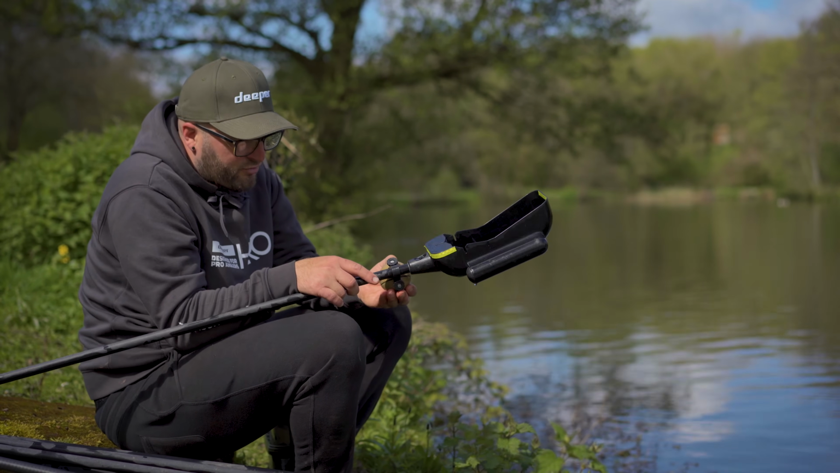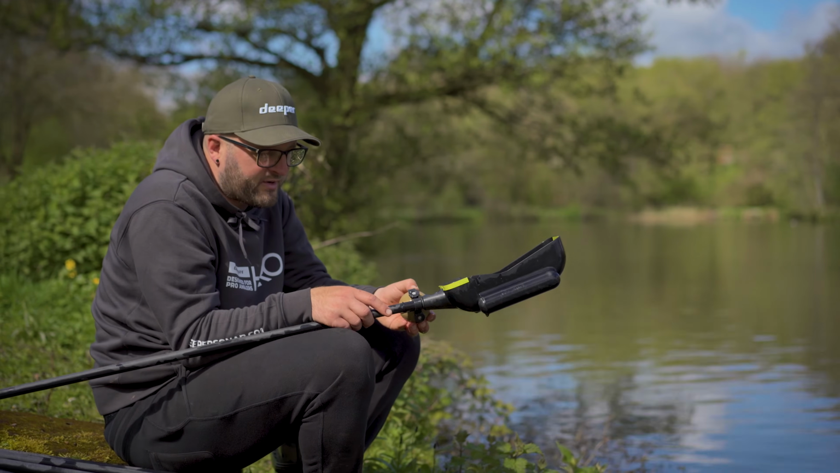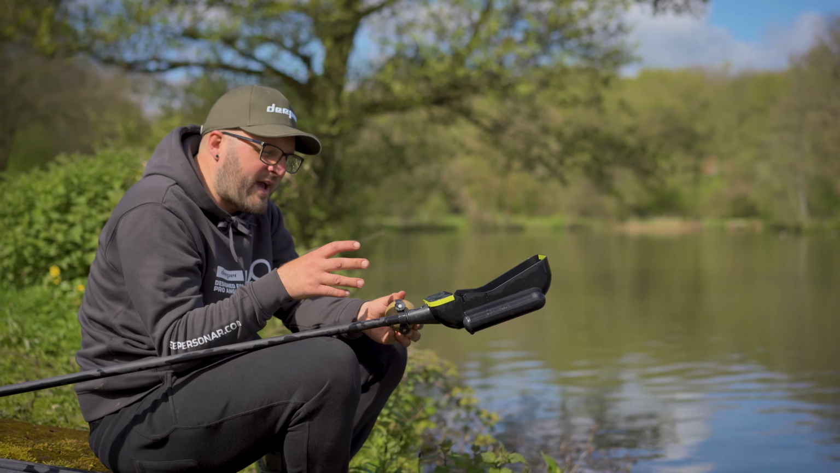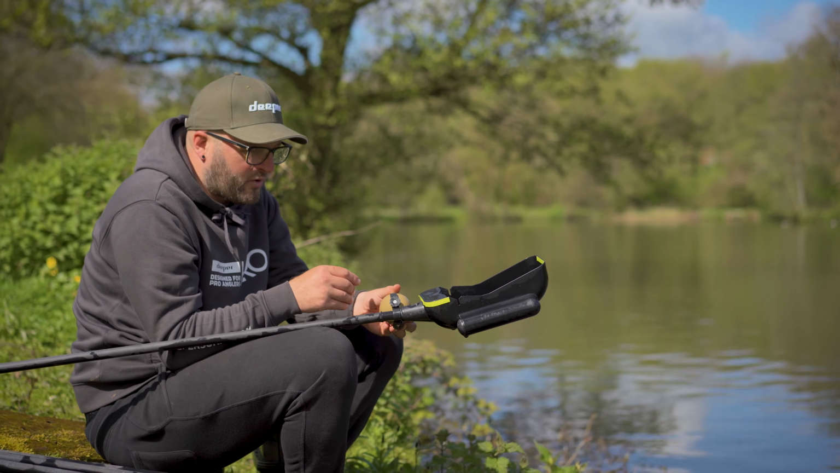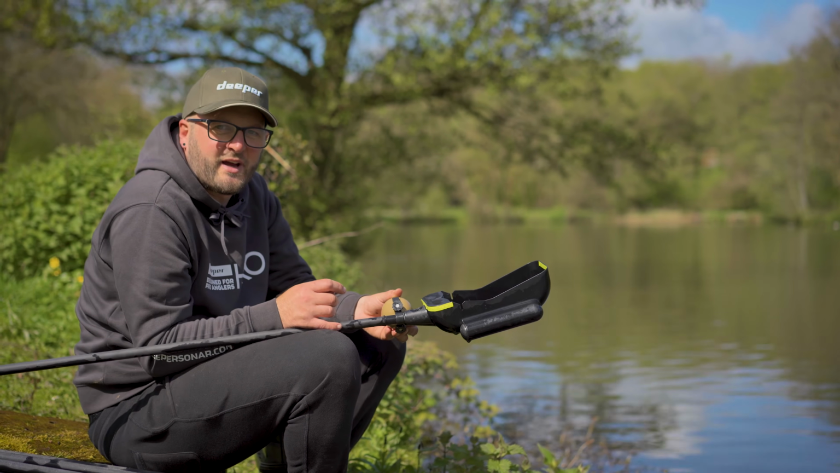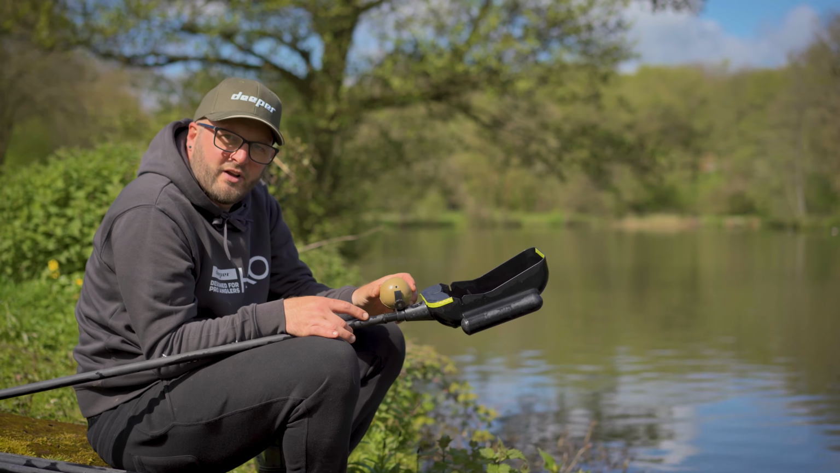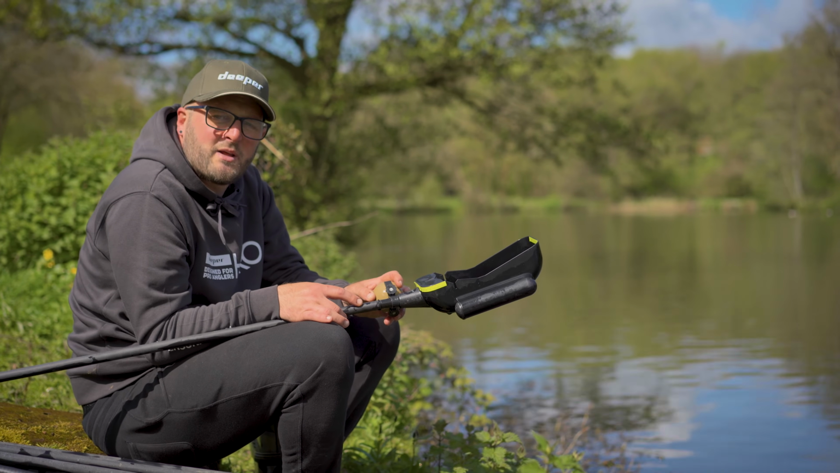So yeah, a great little accessory. Like I say, it is third party, not associated with Deeper in any way, shape or form, but it just allows another element of being able to put the Chirp+2 to good use. And not only that, ultimate stealth if you're fishing up to islands and stuff like that, and there are carp in and around your area.